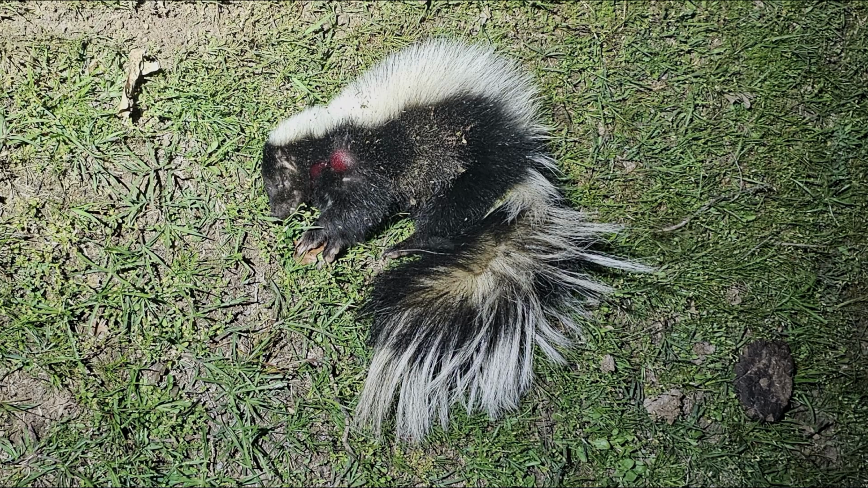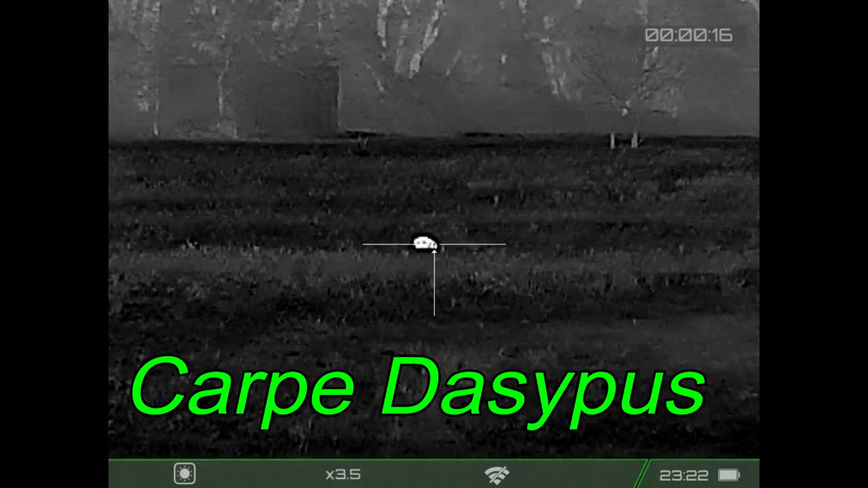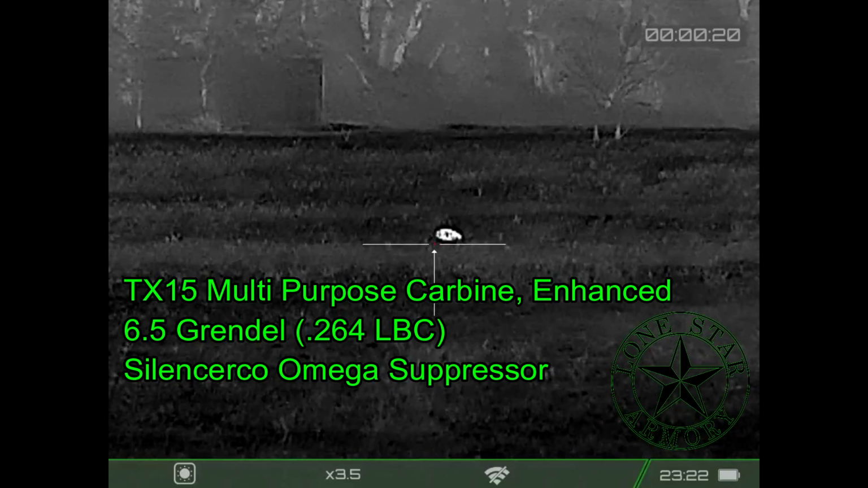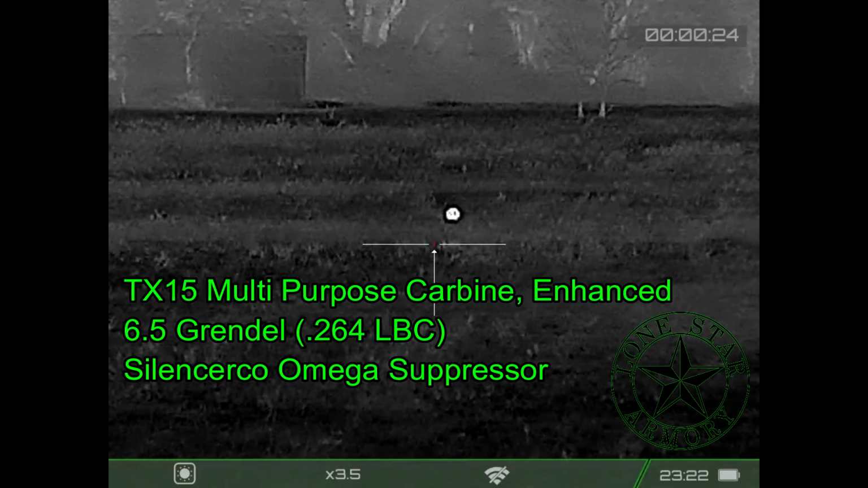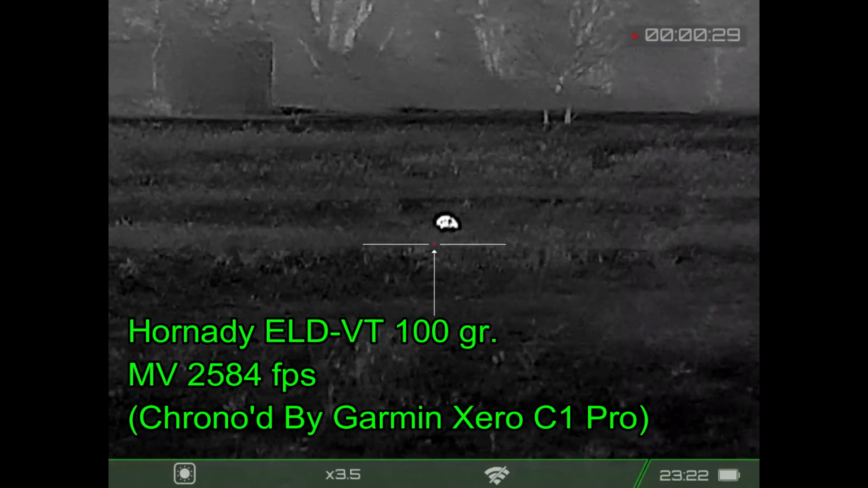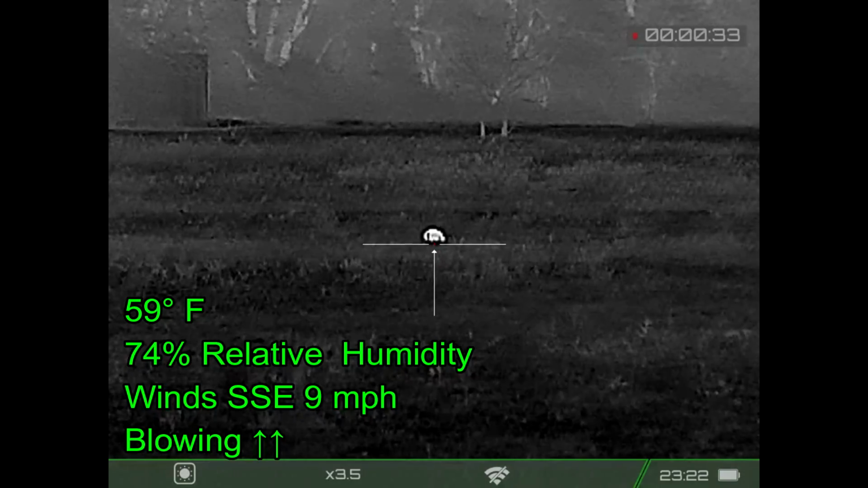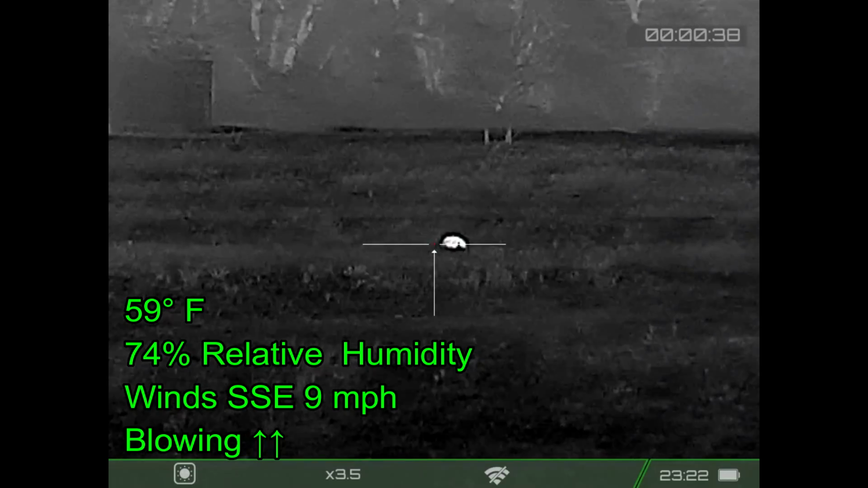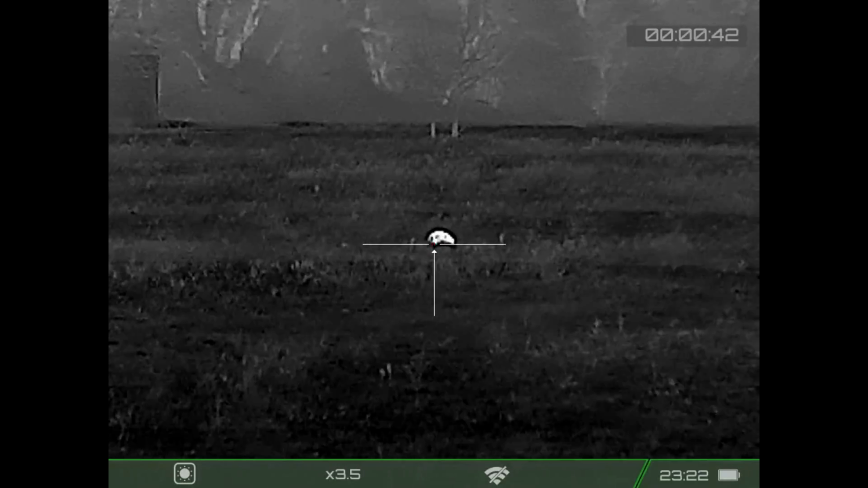After the skunk, I continued on around the property, and Carpe Decipus came across this armadillo, and it's going to be the next target for my Lone Star Armory TX15 multi-purpose carbine enhanced in 6.5 Grendel or 264 LBC, through which I'll be shooting some Hornady ELD-VT 100 grain ammunition. Here you can see I'm providing the environmental information. This really has nothing to do with this particular hunt, as armadillos and skunks really aren't bothered by things such as wind and your smell and whatnot.